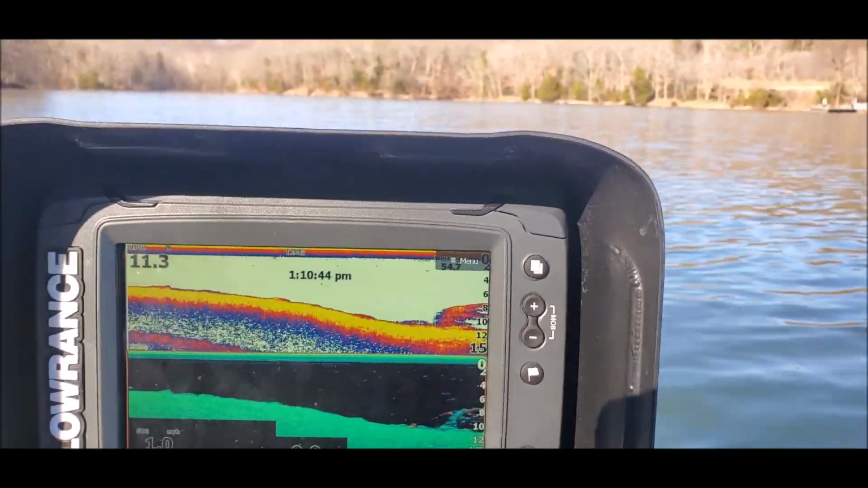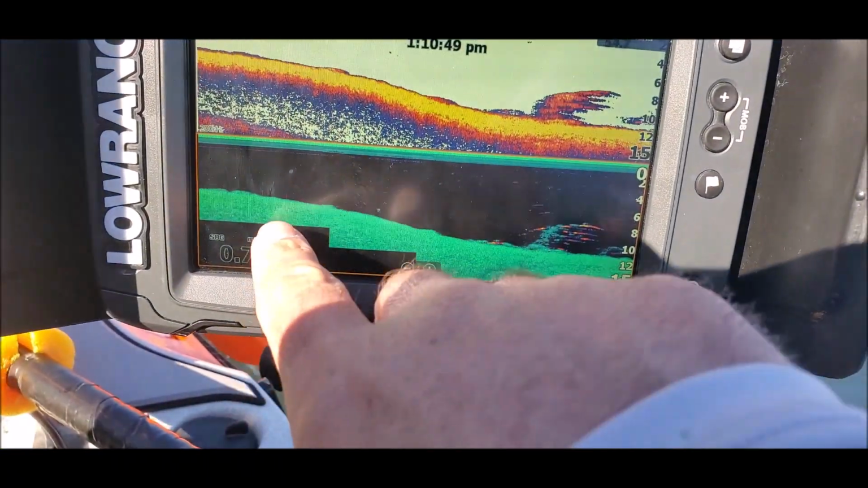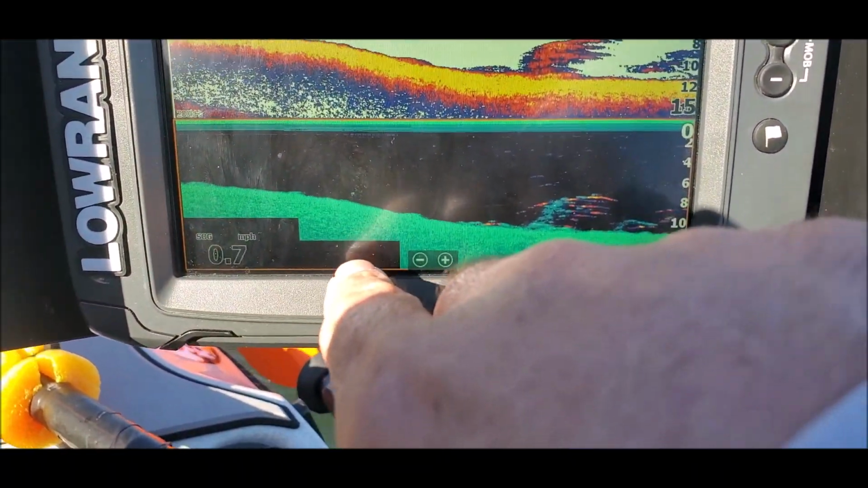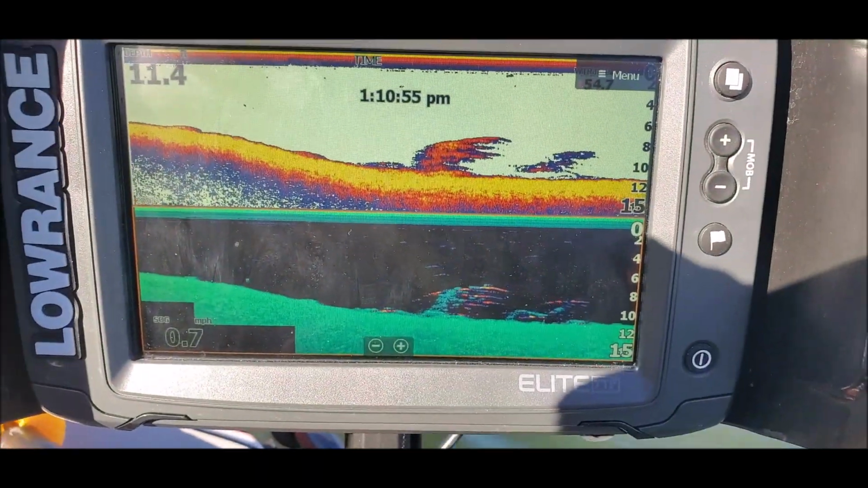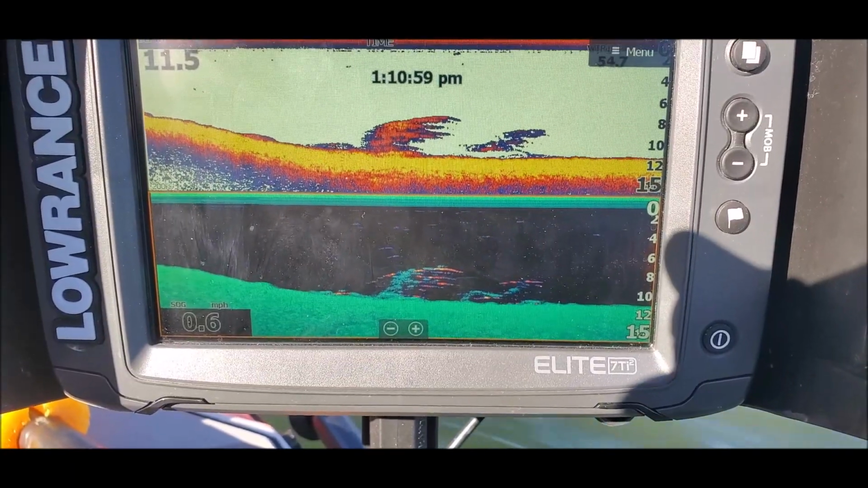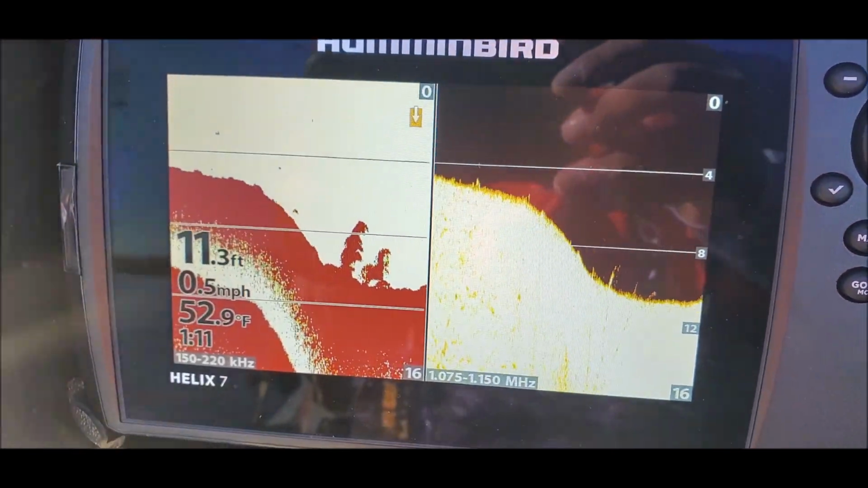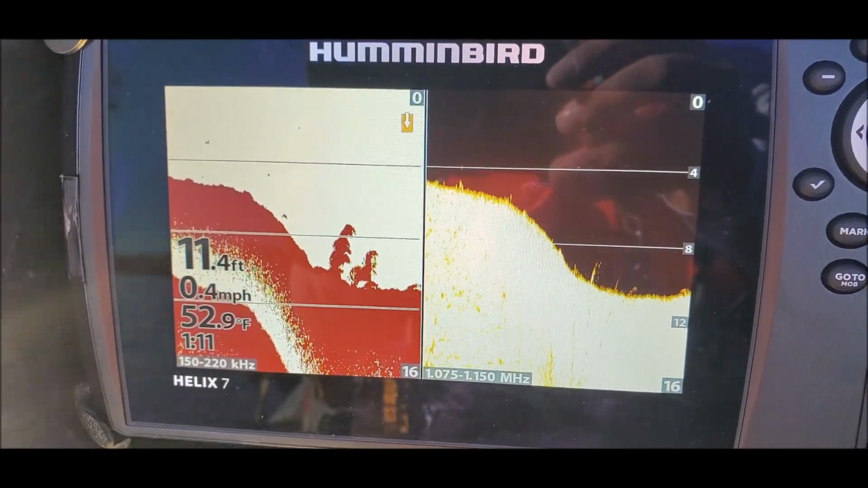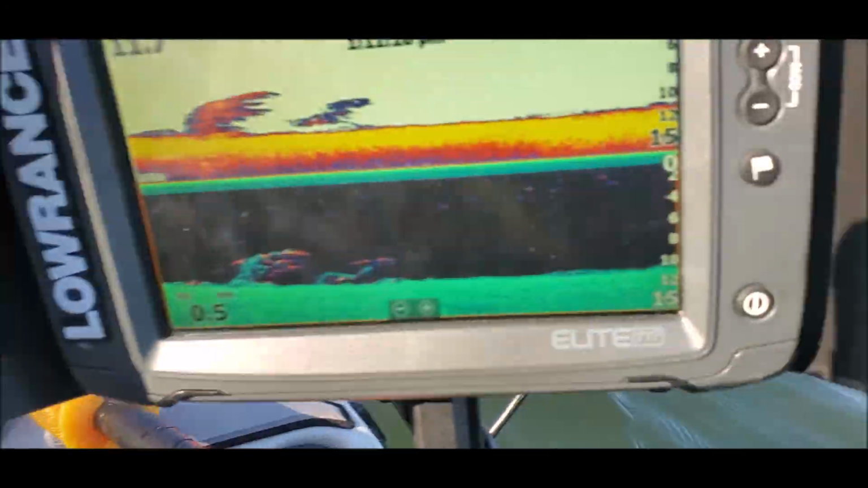Now, one thing I will say about this Lowrance, every now and then I'll get a black spot, black box, where it doesn't read. I don't know what that's from. The Helix doesn't do that, but every now and then, wherever I'm at, that looks like bushes, a brush pile.